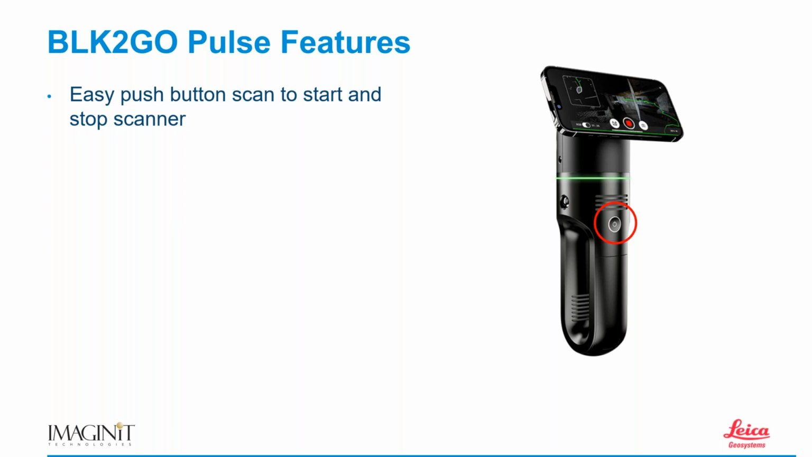You'll notice that there's a red button at the bottom center of the phone. I could also start my scan by simply pressing that button in the Field 360 app. And away I go, and I'm scanning, and then I could press that button to stop it. Either way, it's a simple start and stop.